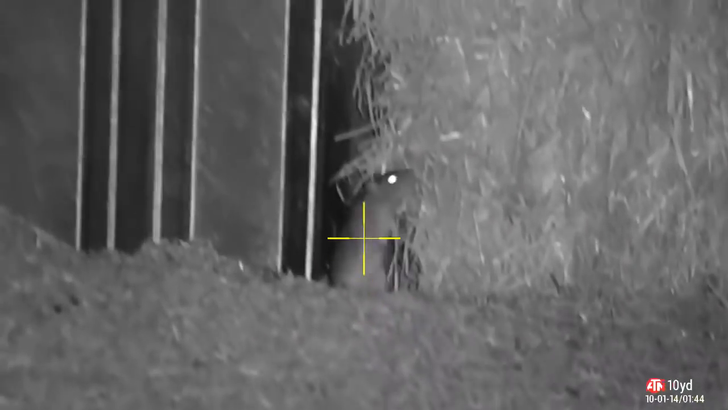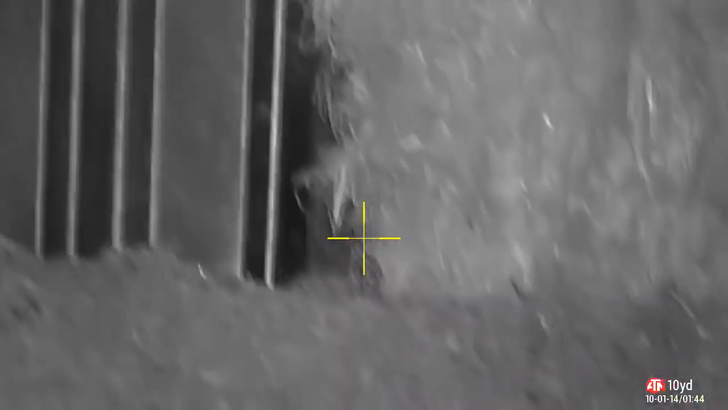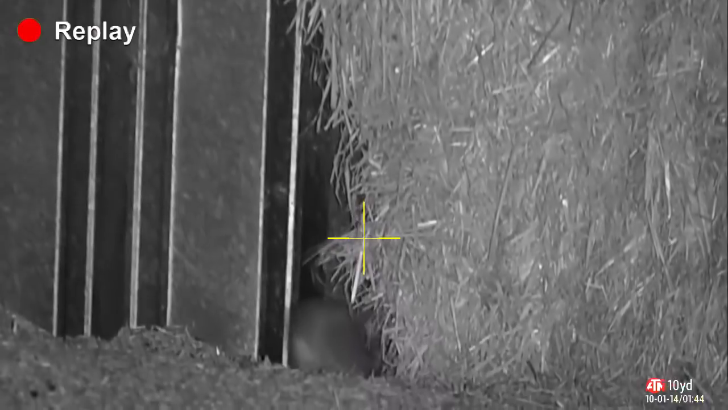Look at these. They're everywhere. Now I'll go for a headshot on this one, but in hindsight I wish I had gone with my first decision and gone for a body shot, and you'll see why here. He ducked down just as I committed to the shot. If I'd gone for an upper body shot, that would have hit him in the head.